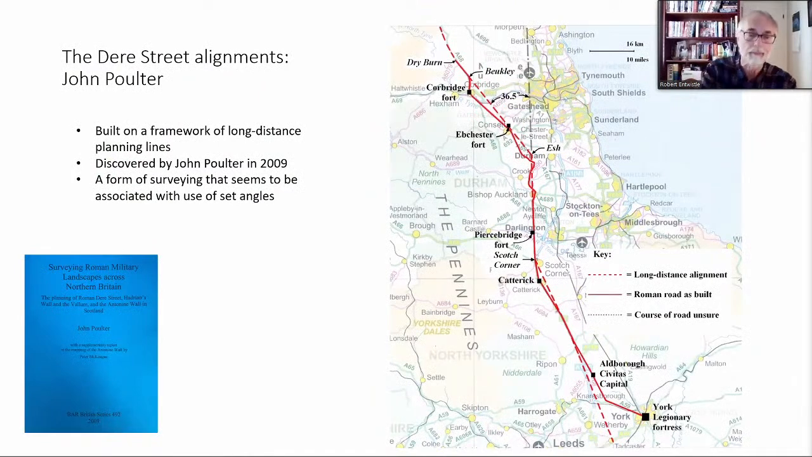But for the next slide, we're actually moving away from the southeast, right up to the northeast and Dere Street. John Poulter, in his 2009 BAR publication, Surveying Roman Military Landscapes across Northern Britain, was the first to publish information demonstrating that certain Roman roads had previously undiscovered levels of planning behind them. He showed that behind all the details of the route, there were a number of very long basic alignments forming a skeleton upon which the detail of the road's route was hung.